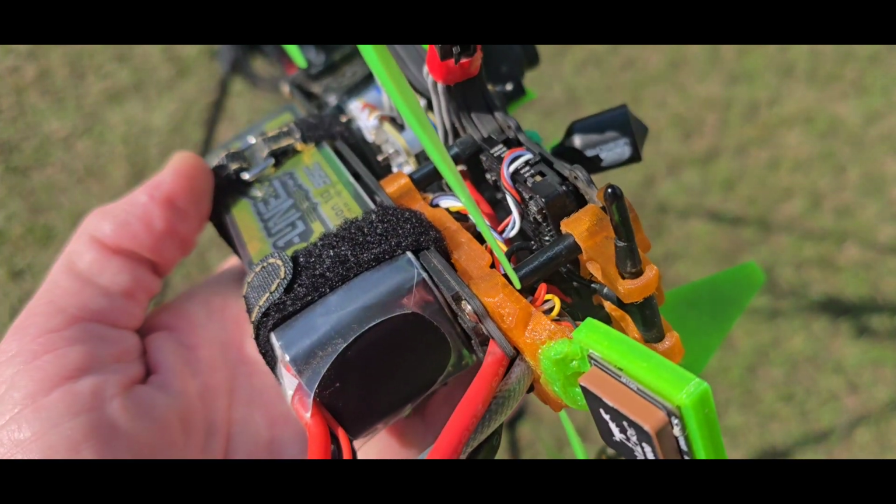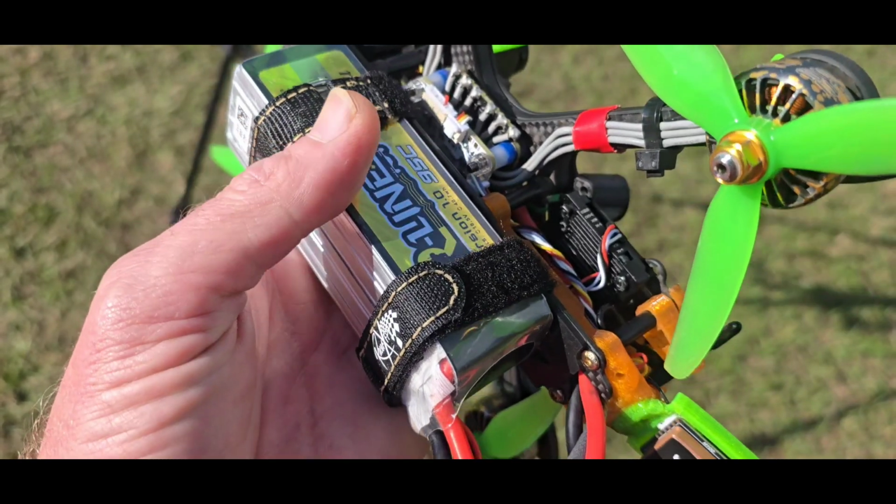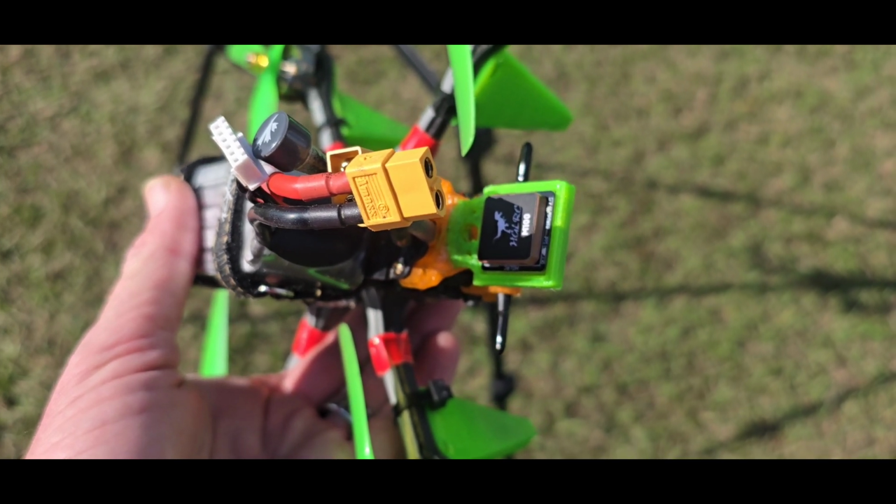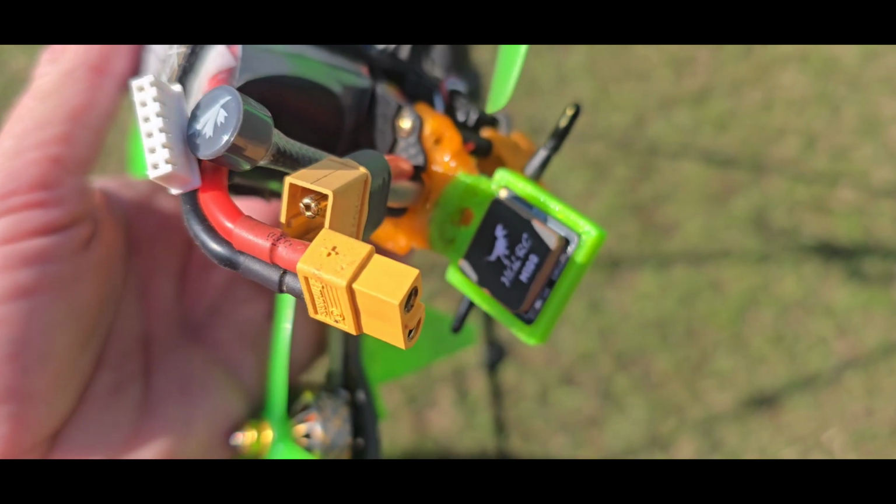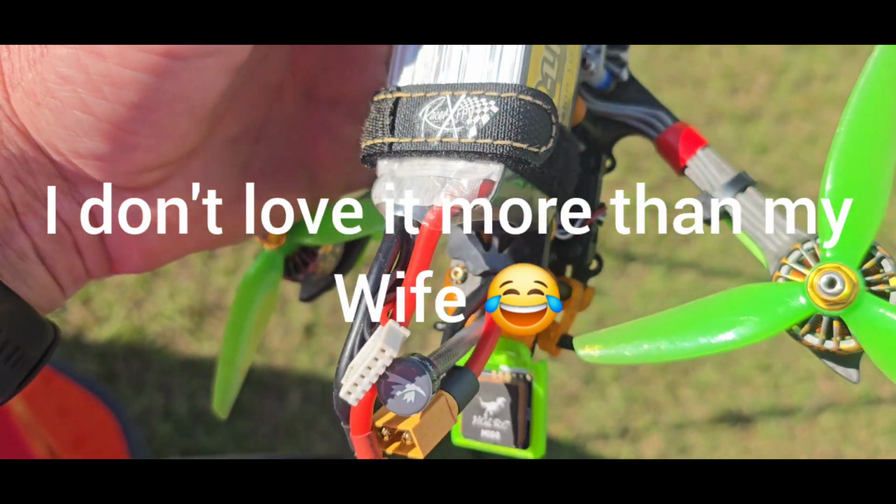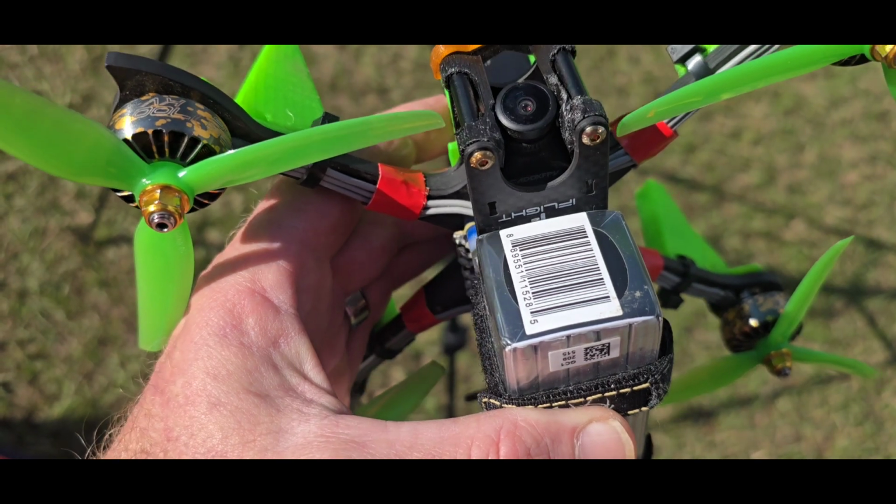This is my first test with altitude hold and position hold, as well as GPS rescue. Here's my HGLRC GPS unit on the back with compass as well, and I love this build. I mean, it's getting like 11-12 minutes flight time.